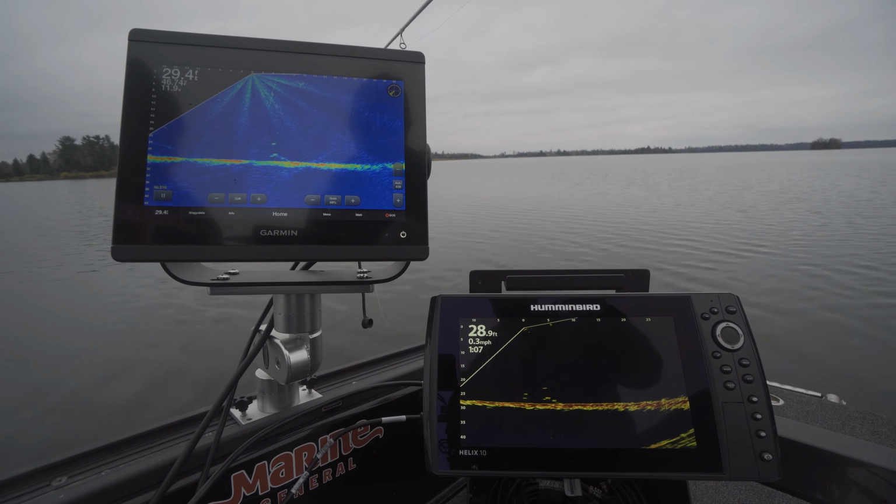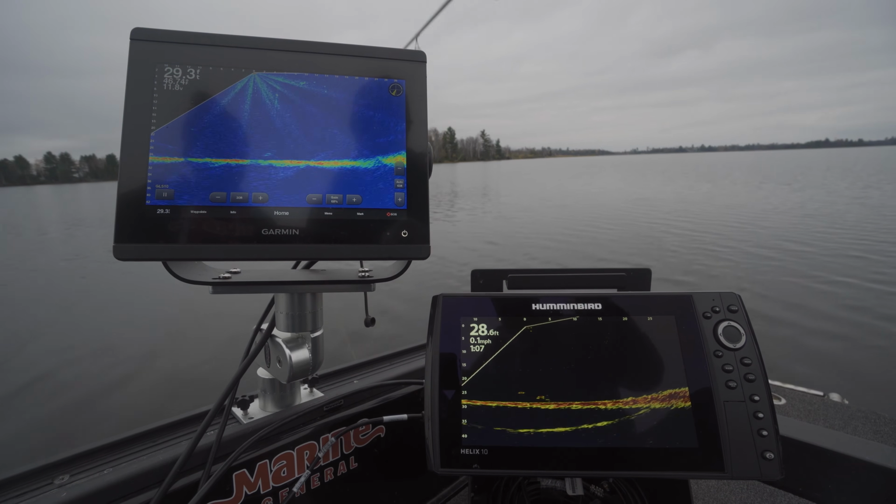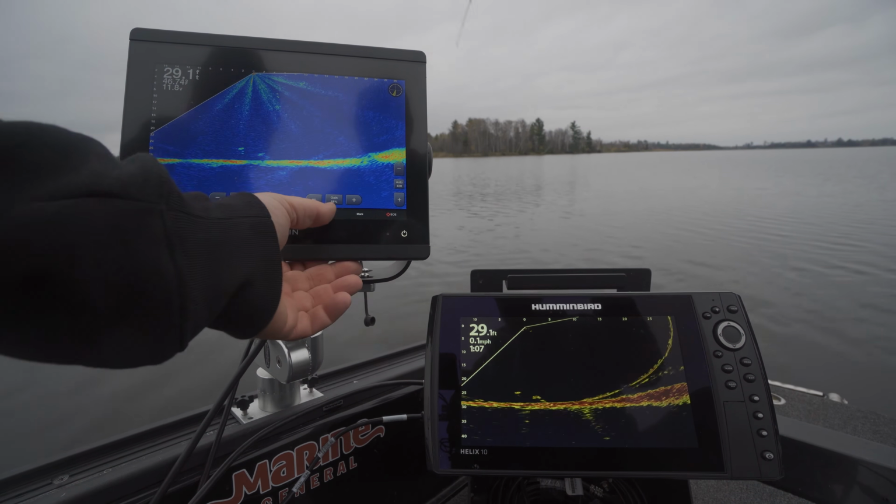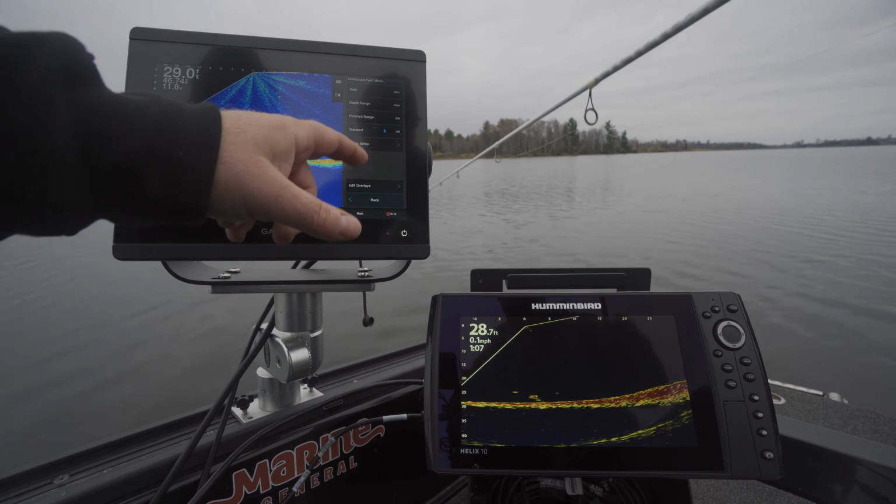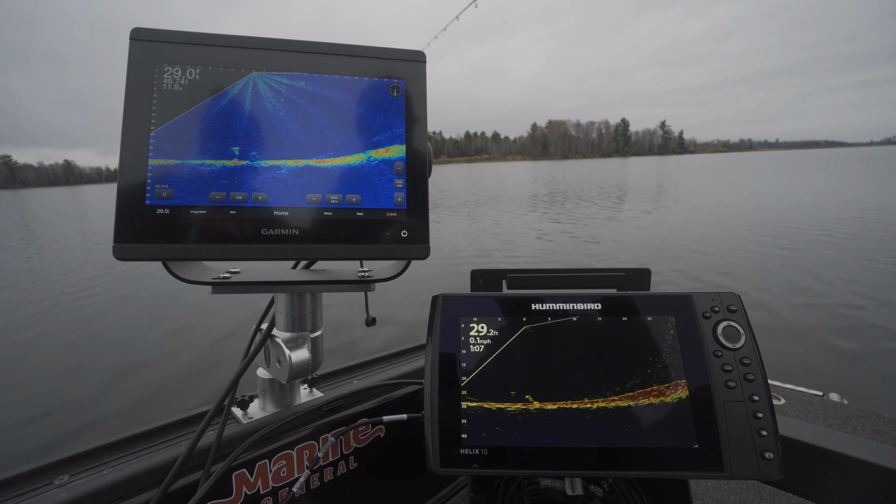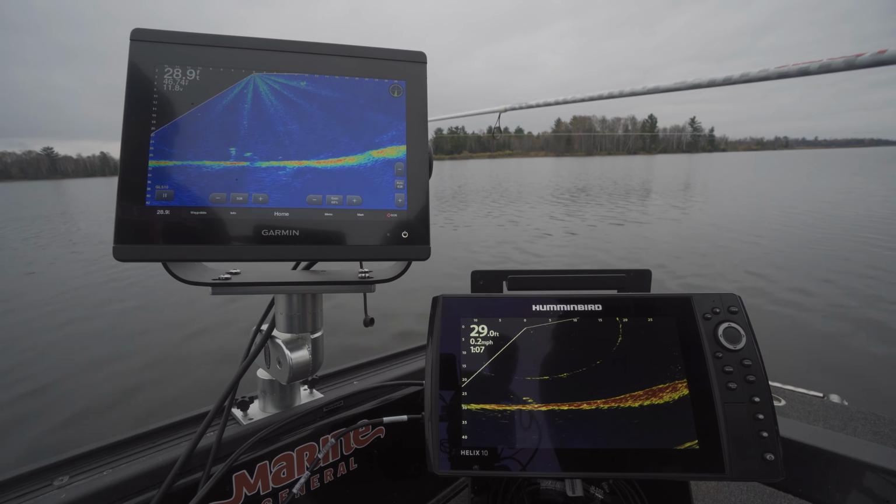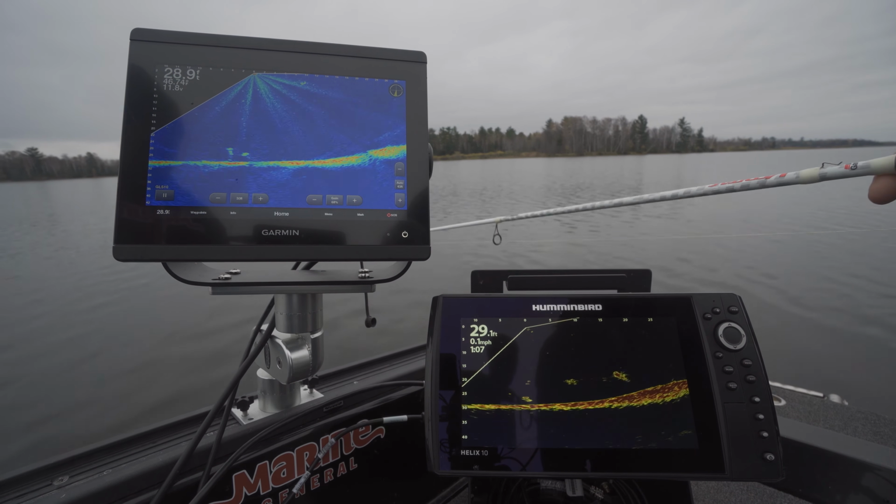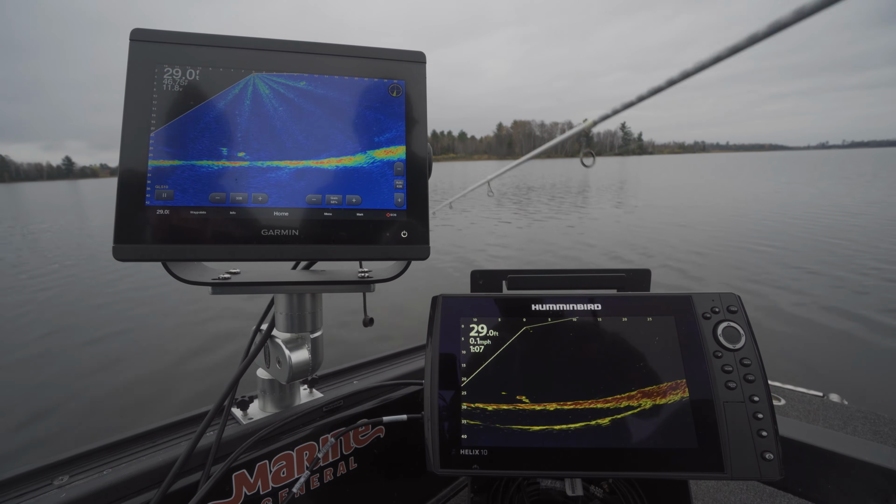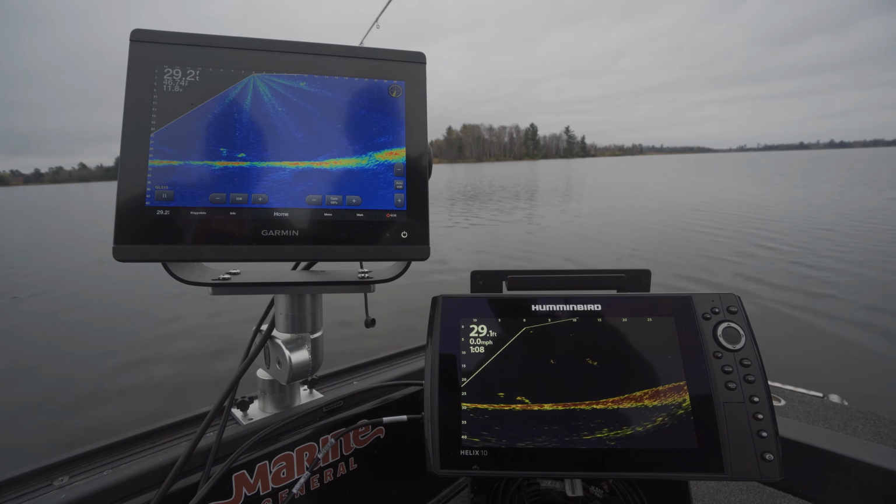Oh, I can see your jig pretty good. Yeah, I think this is probably the best we've seen it so far. It's got a lot more clutter, but personally I kind of like that. Because before, when it was too clean, even when I would lift up the jig, you'd kind of lose it every once in a while because you weren't picking up the sensitivity. So with it way down low with the contrast, it seems to keep that jig on the screen better.